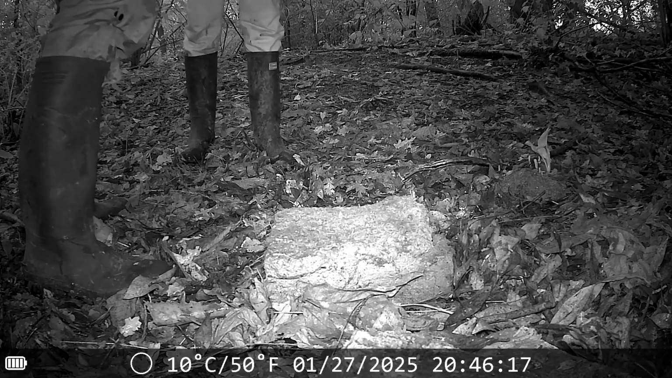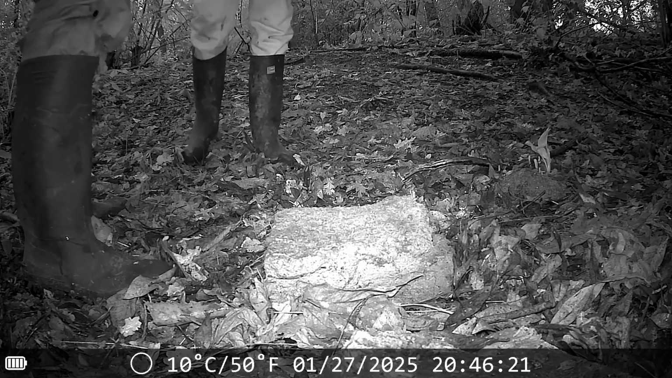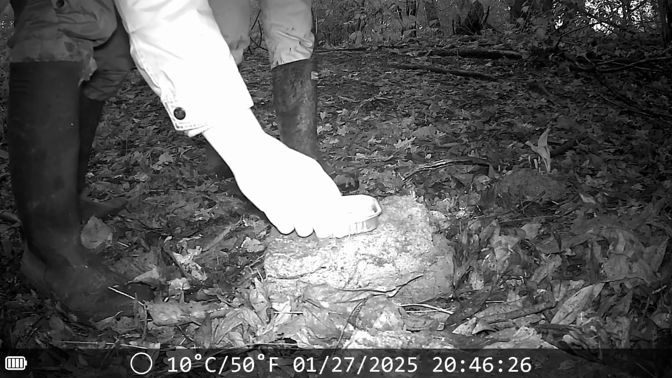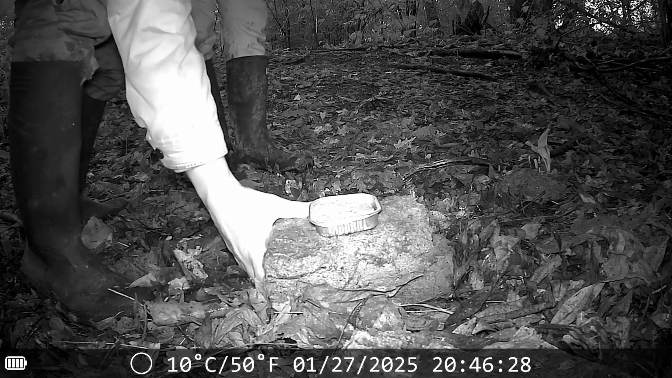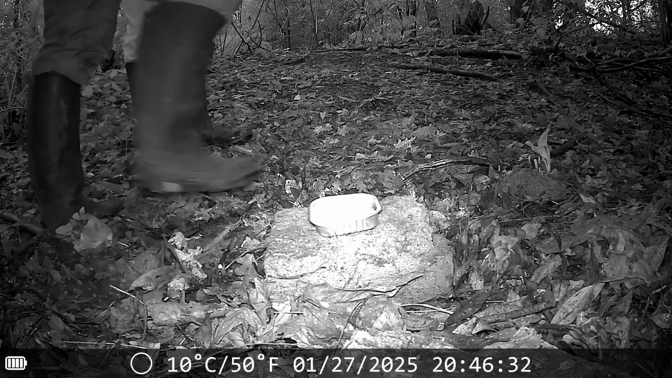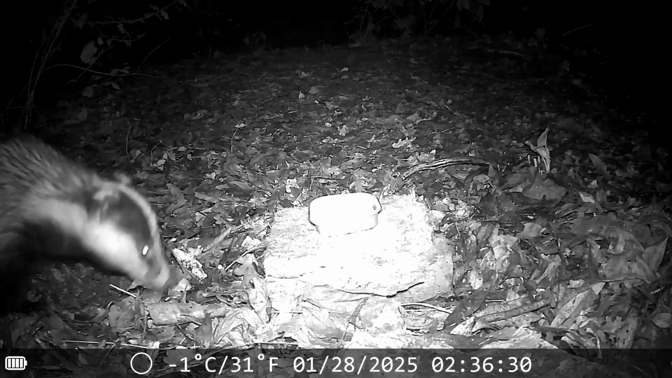Then we went to an area in a woodland, which was a private site, so I'm not going to be telling the location of where this was, but basically, I put some food down so we could see what animals we could find, specifically cat food. And we placed it on top of a rock. And I'm not even joking, the first thing we saw when we got it back was this.